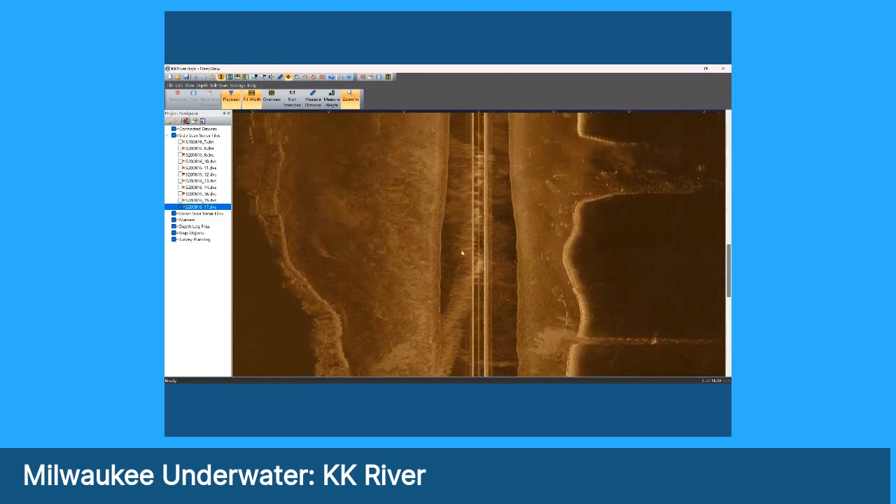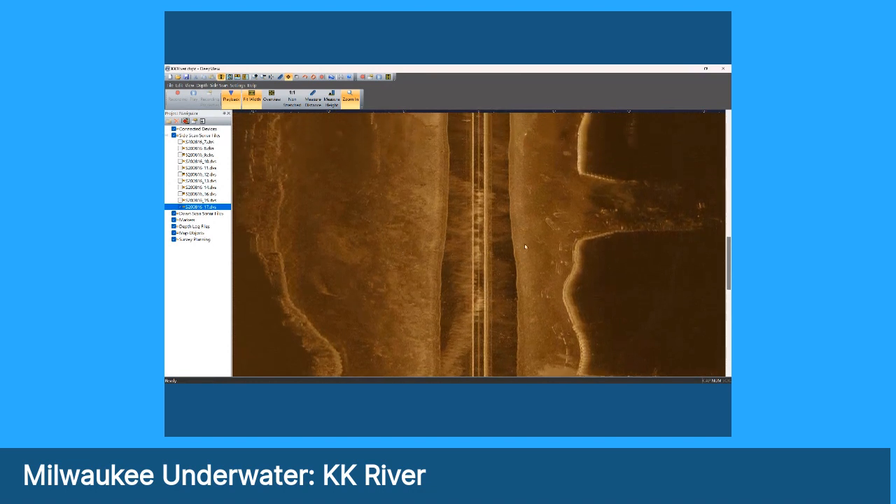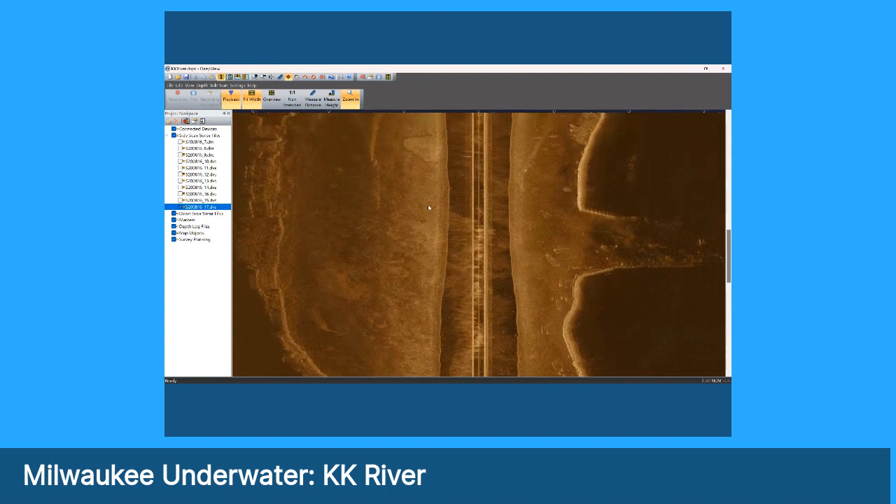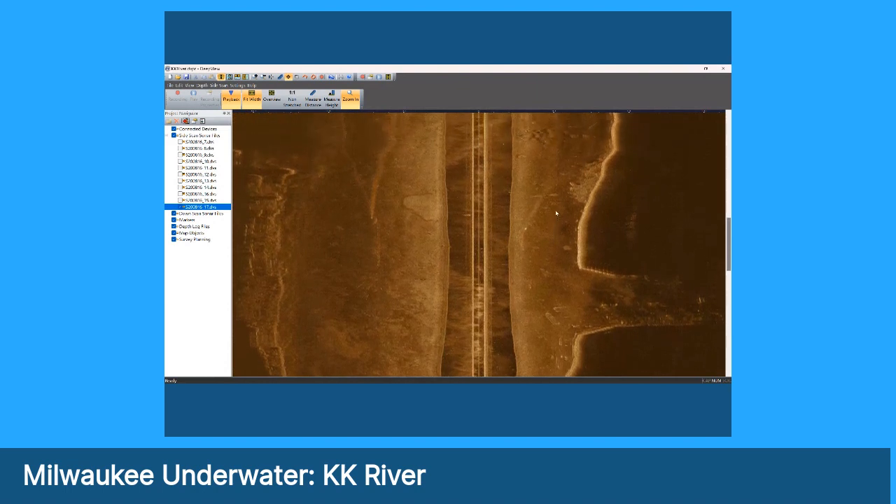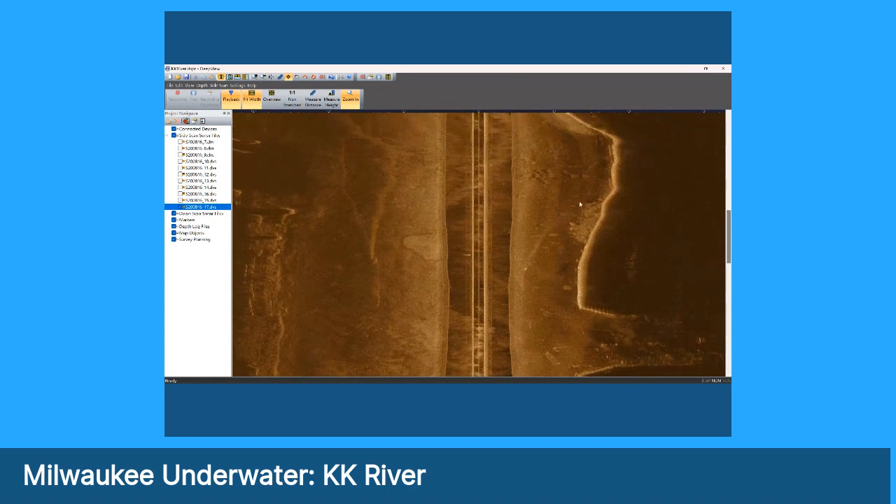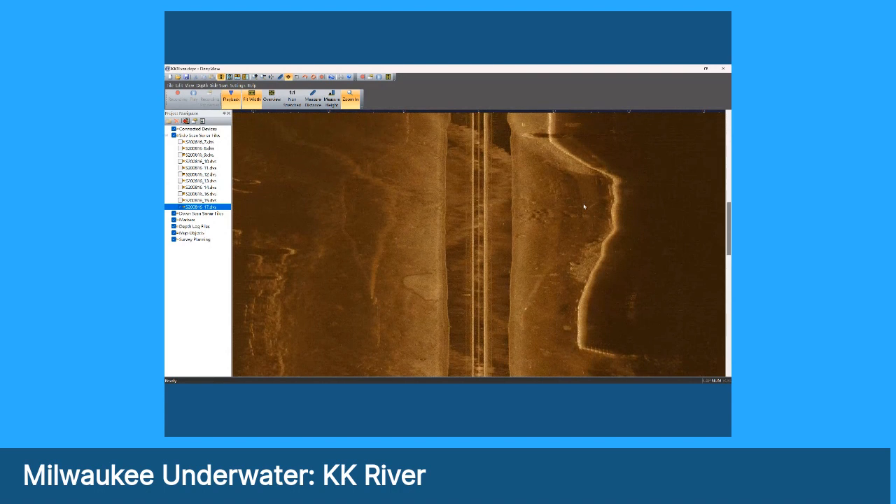But as you can see, the bottom here is mostly nondescript with the occasional tire that's fallen. We do have some wake features from boats that were in there with us. But you get the idea that it's fairly clear of major objects.